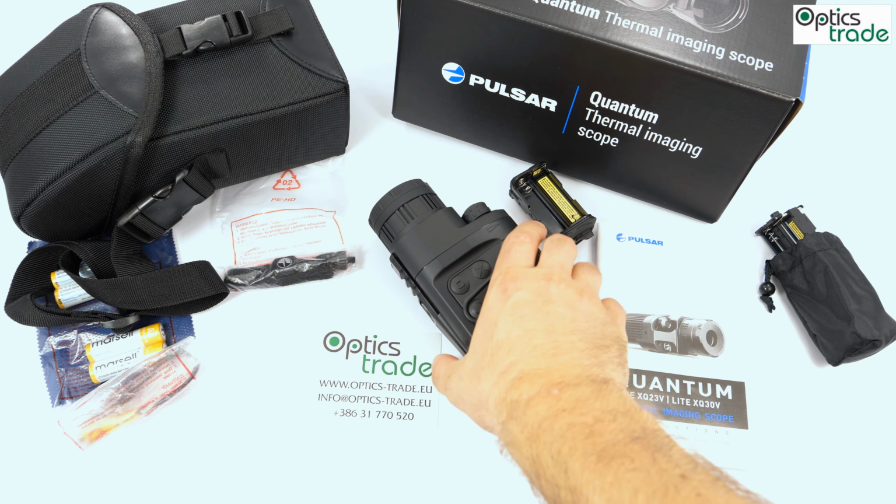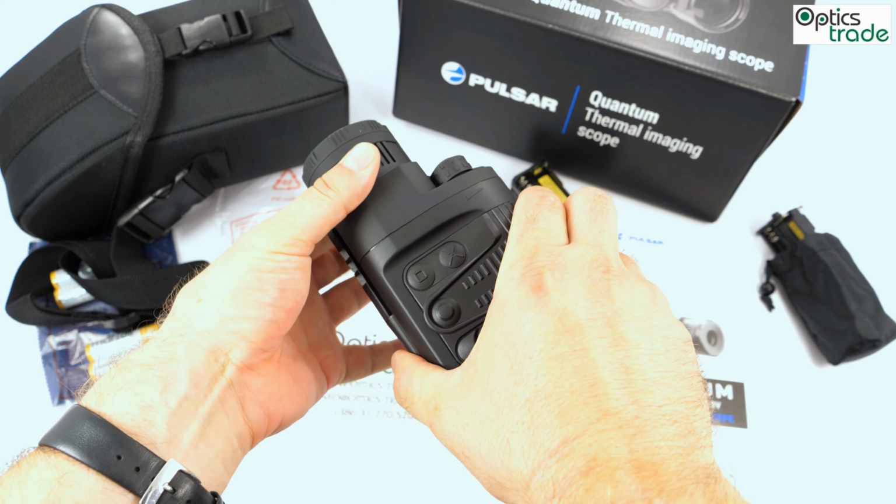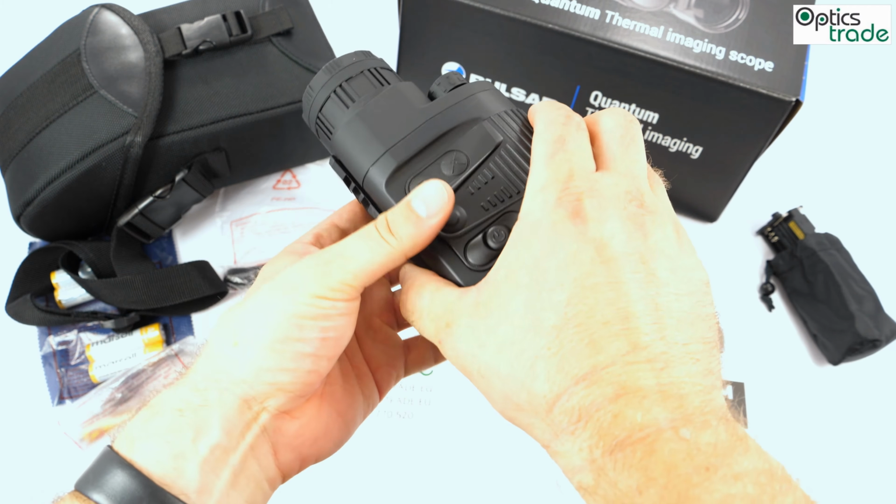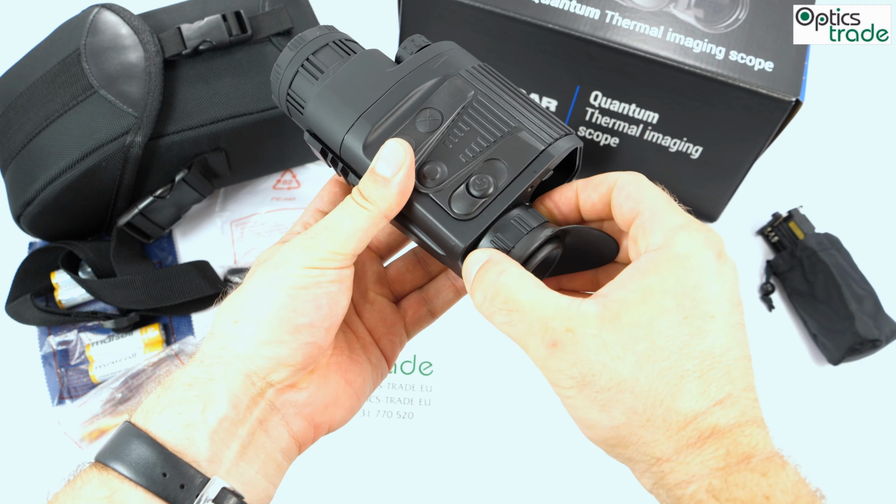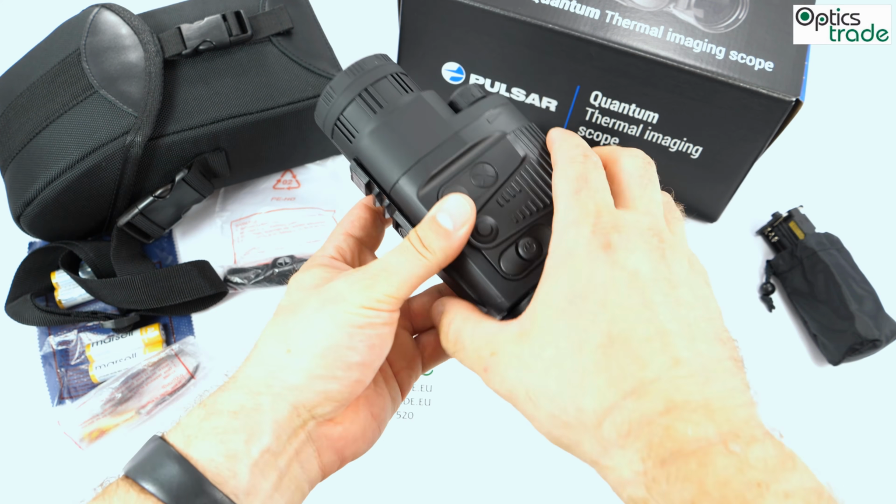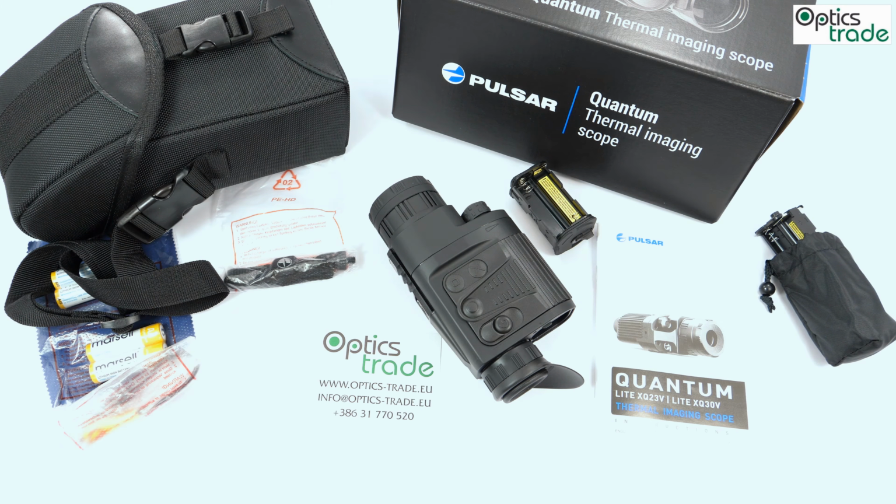So you operate the device so that you focus the target on the objective ring here, and then you focus the display inside here with this ring. The display is 640 by 480, so it's really easy to see all the details, and the close focus is 3 meters, so it's really close.